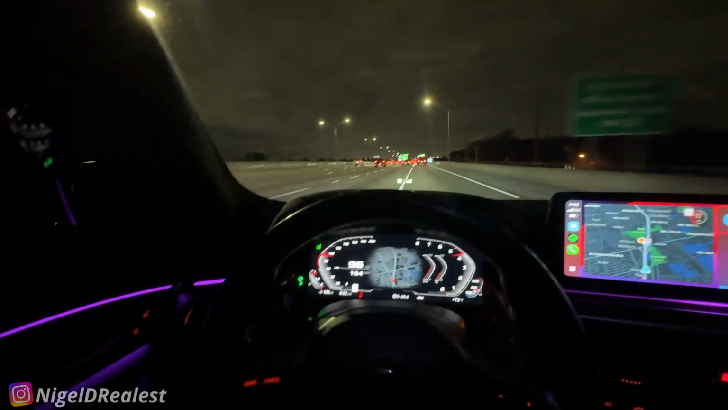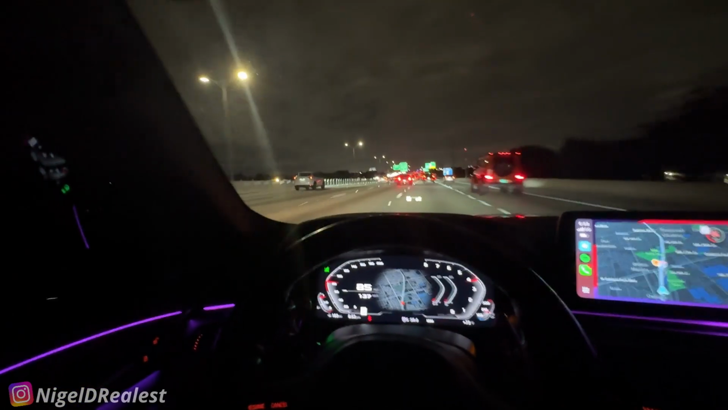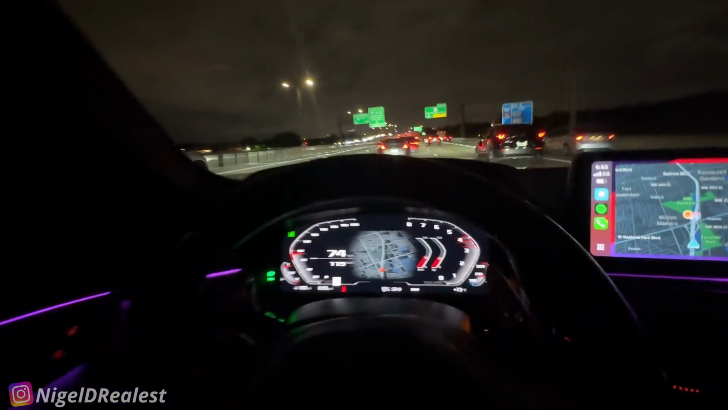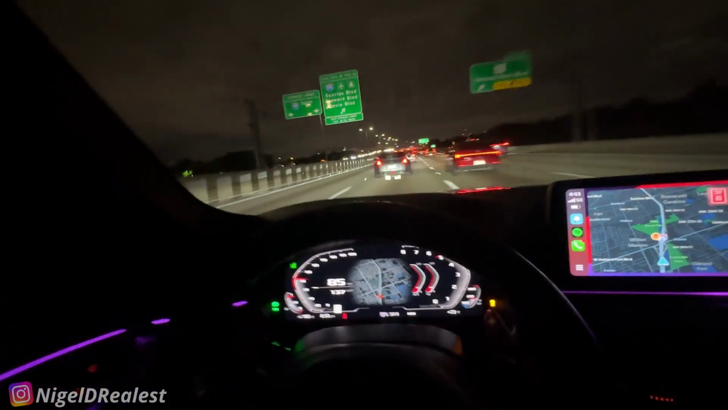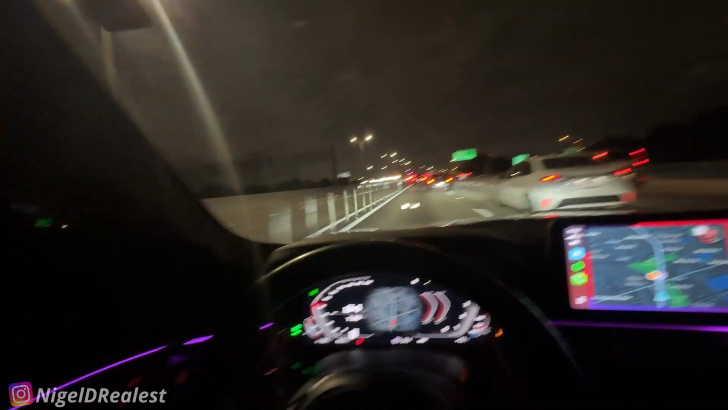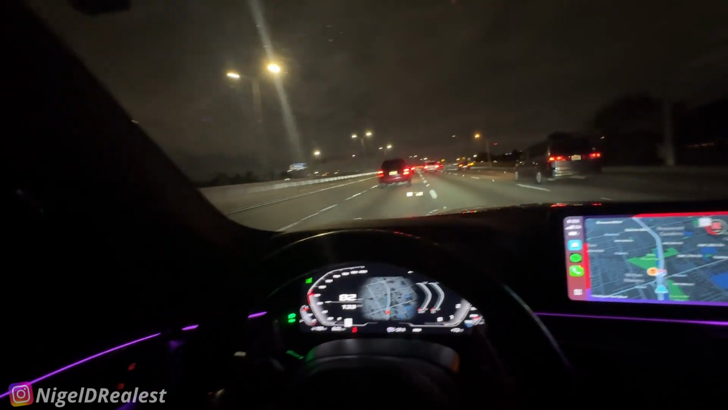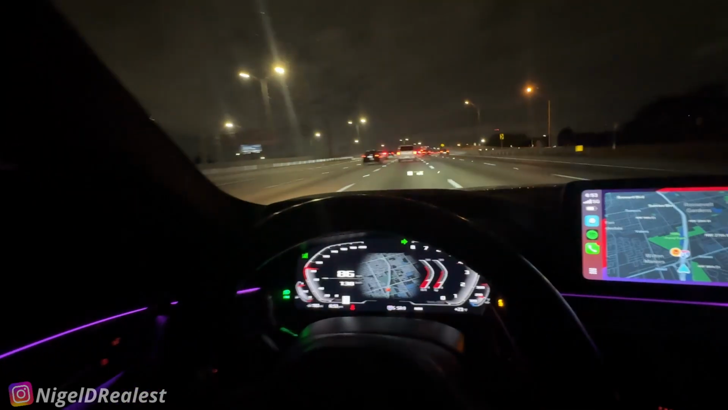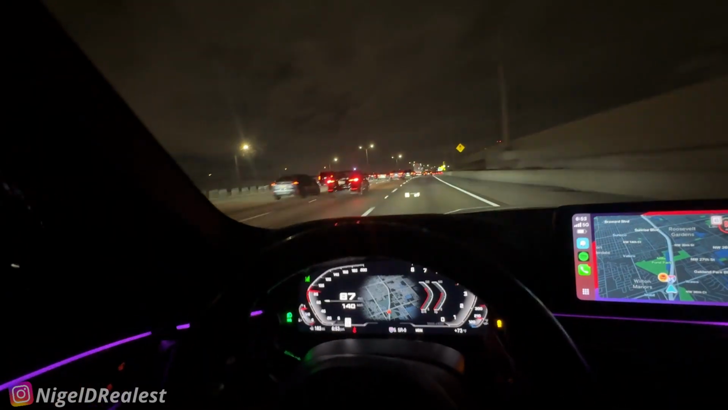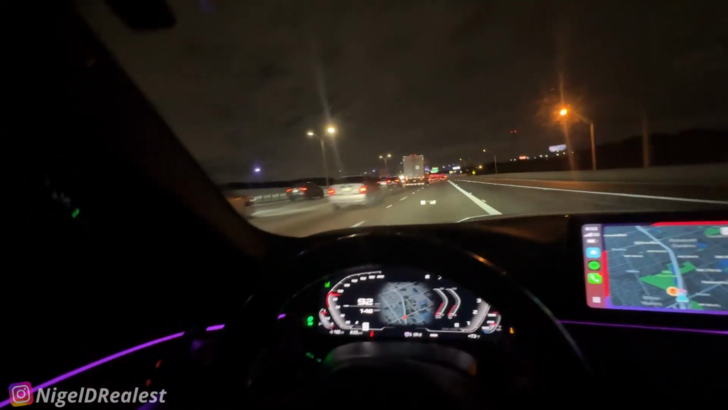No, he's ahead. Man, I ain't going nowhere. It's so much traffic. What's that, 370 or 350Z? I don't even know. I didn't even see it. Trust me, he's escaping right now in traffic, but if I see a clear shot,